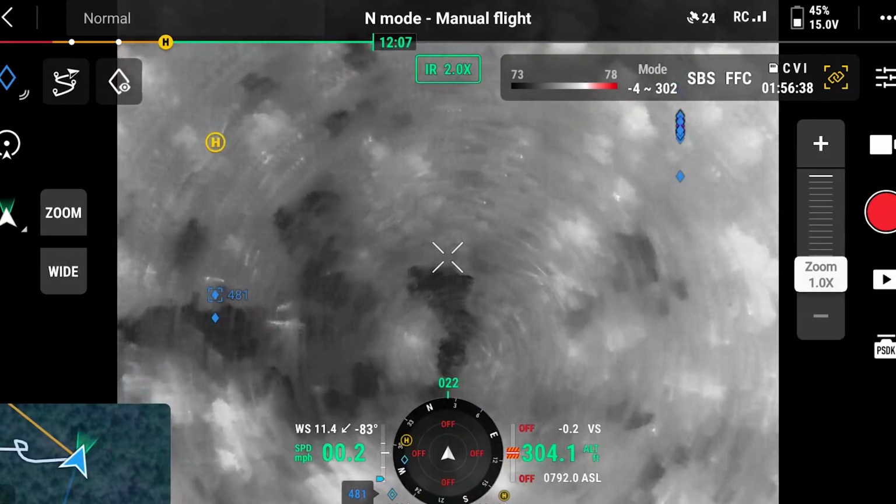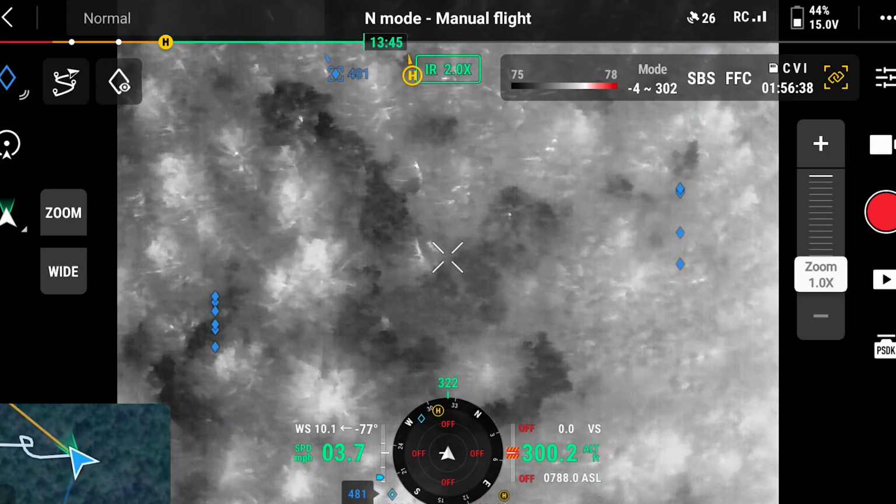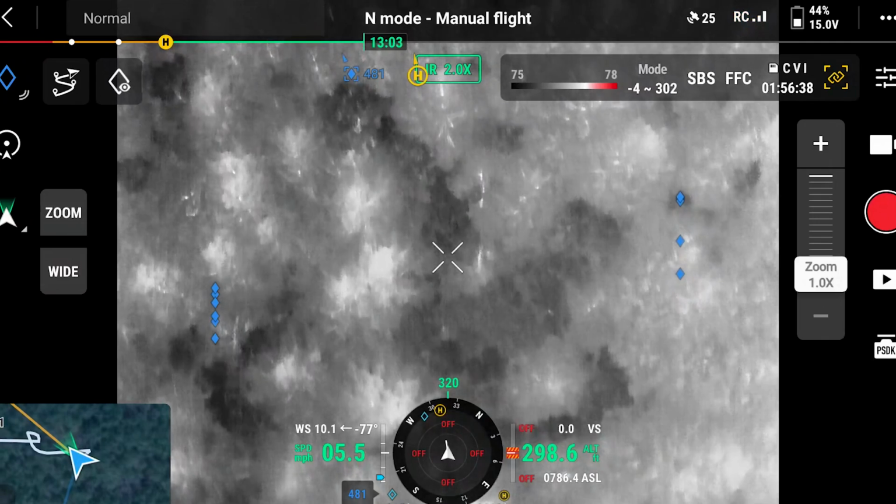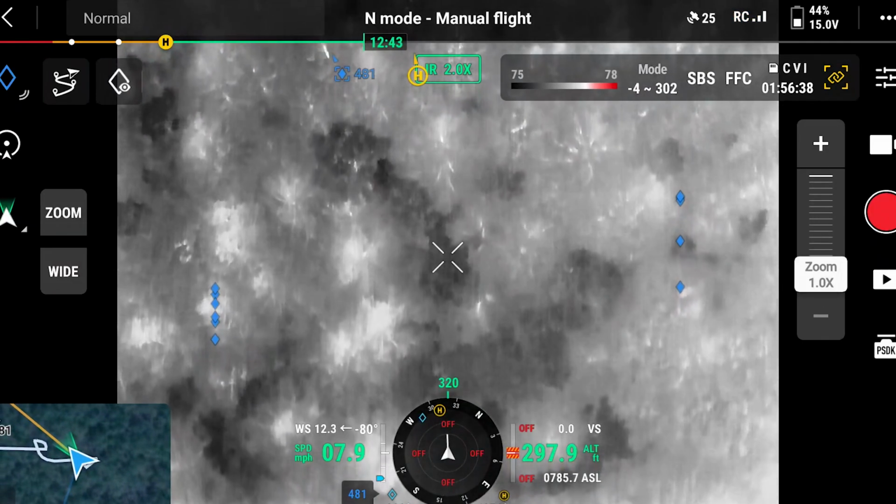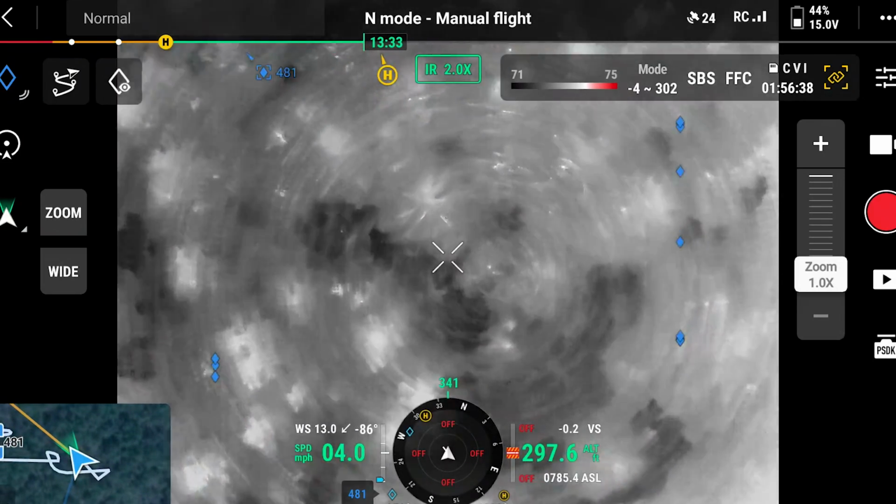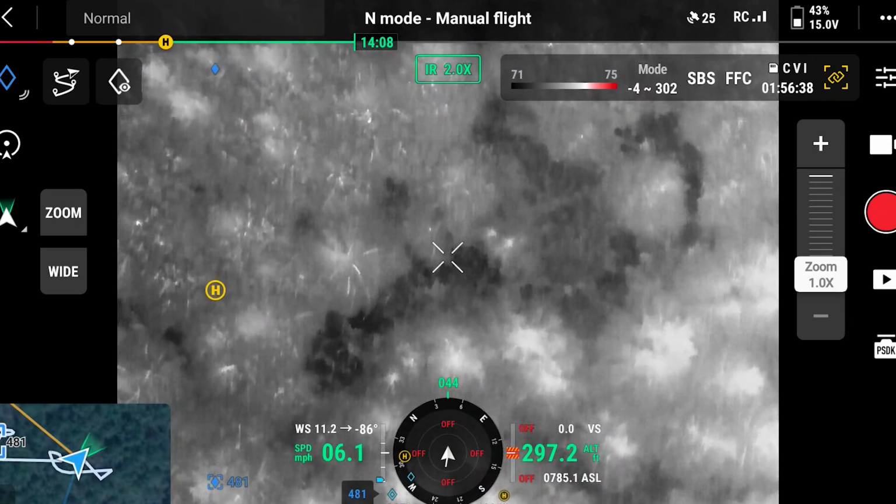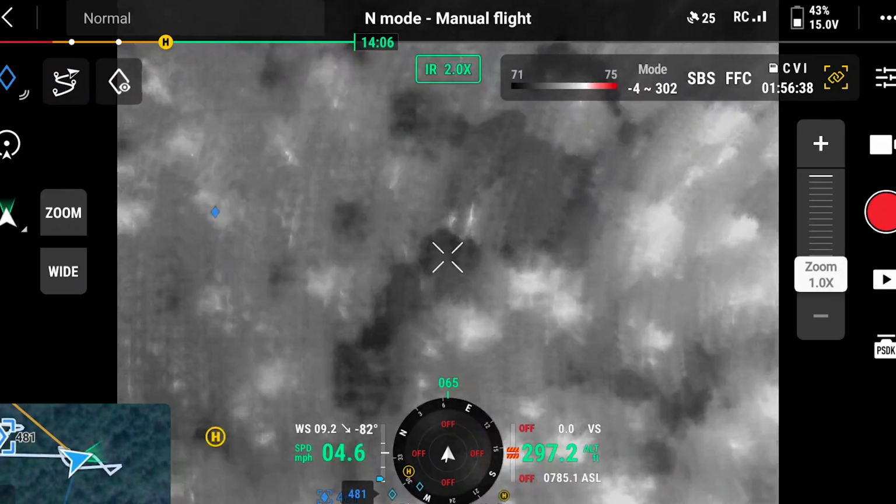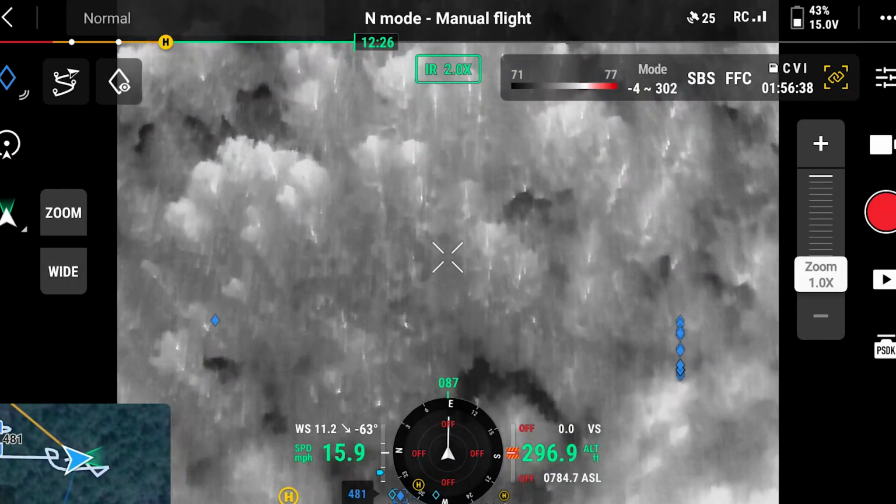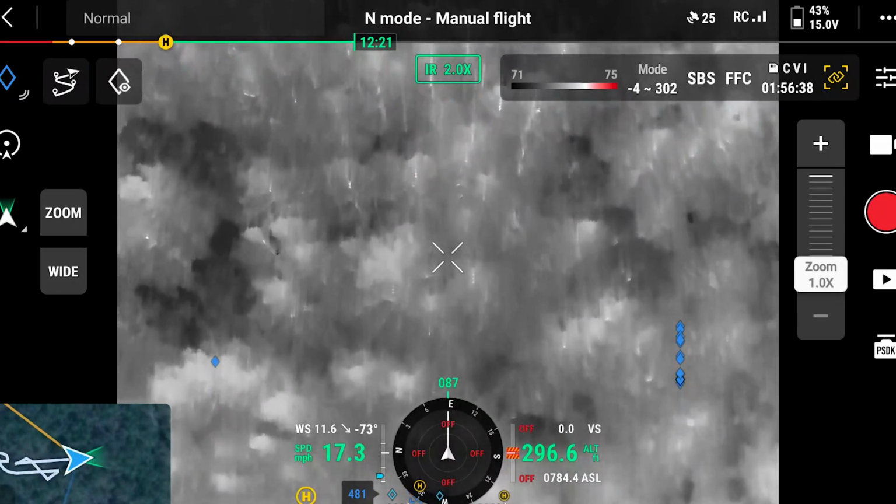Alright, I just think I saw something. What is this? So now obviously this is very slow and tedious, so my 7 batteries is not going to go very far. Yeah, I'm starting to realize that I need to pick up more.